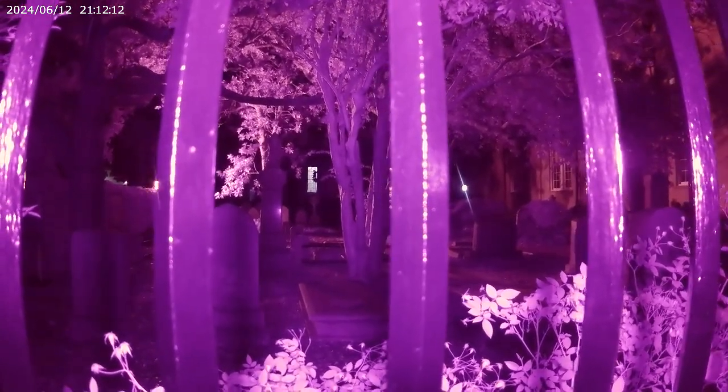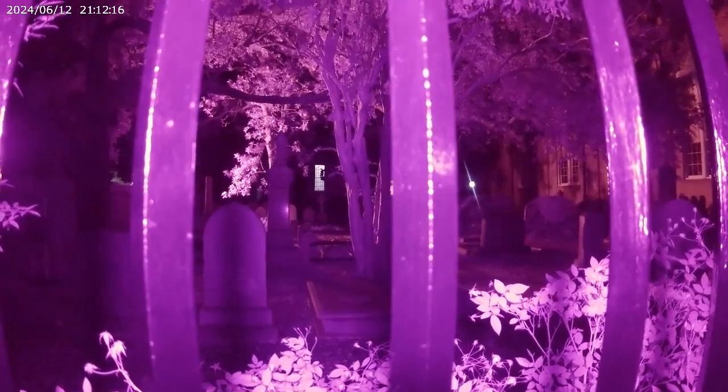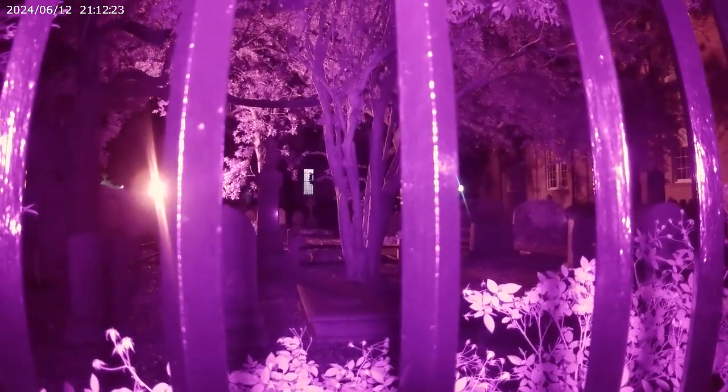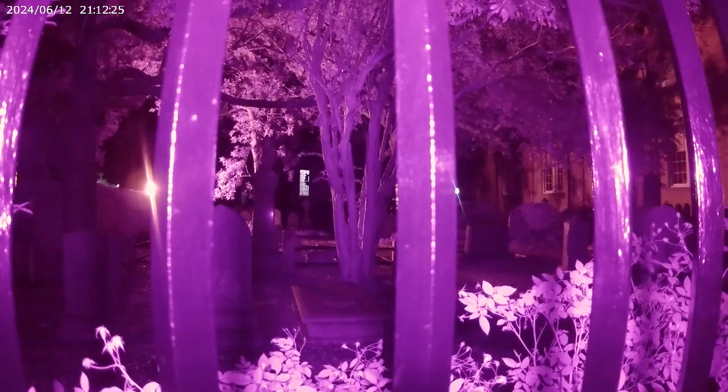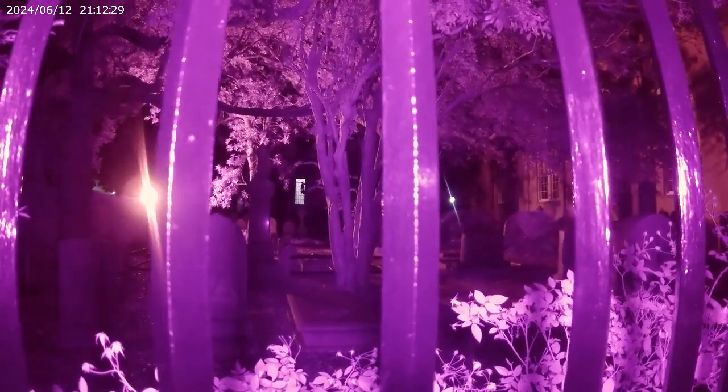So hopefully I am going to be going live through whatever social media platform will link me up after the tour on June 14th. I'll be coming out down here after I'm done with the data, which will technically be June 15th, to try to find her apparition with that camera. So we'll kind of see what happens.